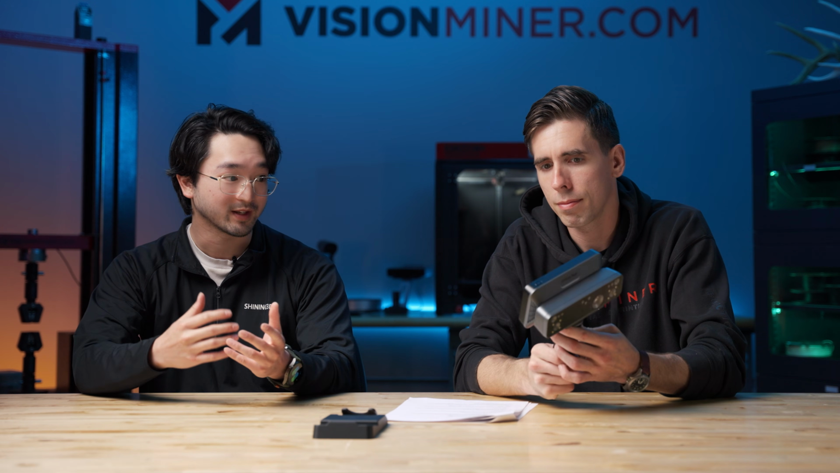So tell me, give me a quick synopsis. What's the deal with this new scanner? Well, you touched on a couple points over there. The EinScan Rigil is a unit that is going head to head with some of the mid-price range scanners like the Raptor X or the Revopoint TrackScan.